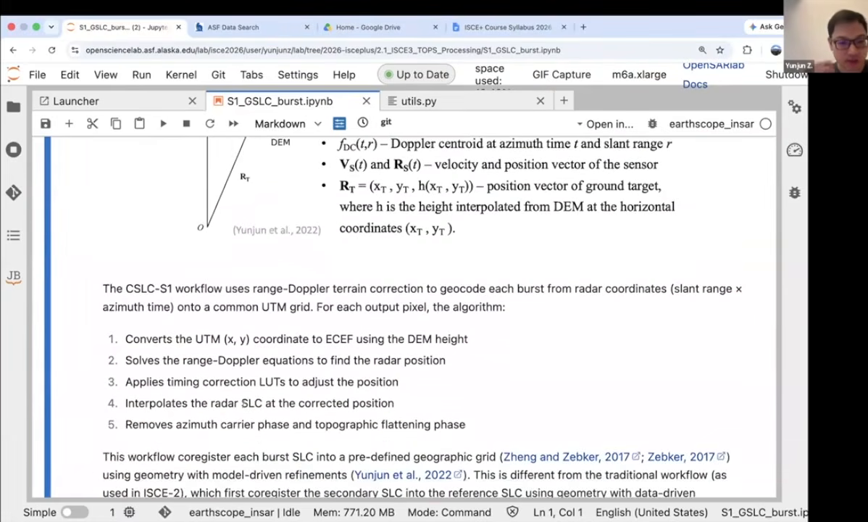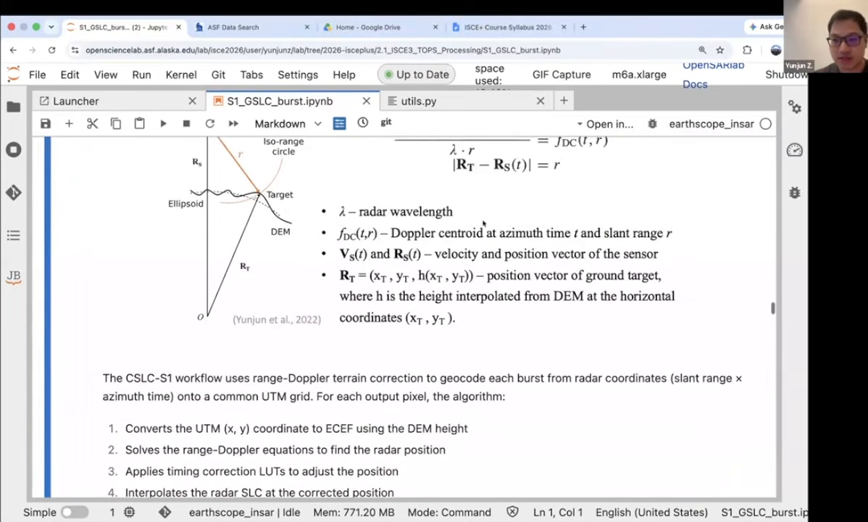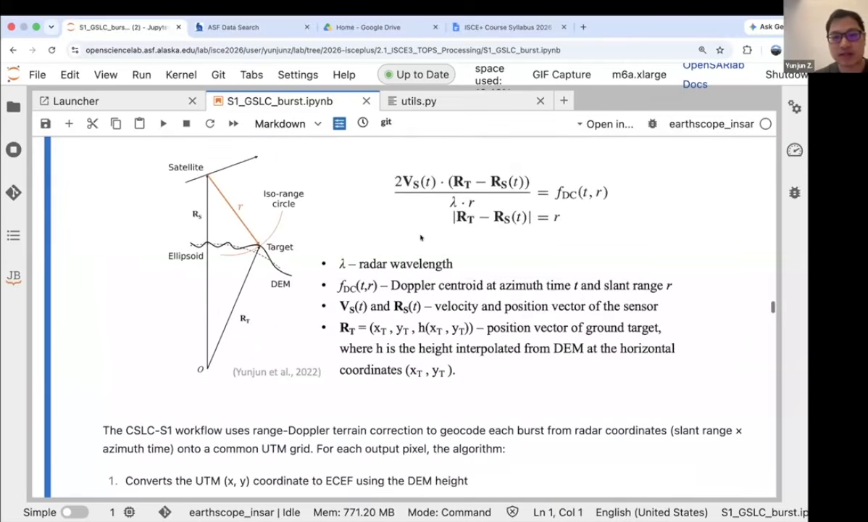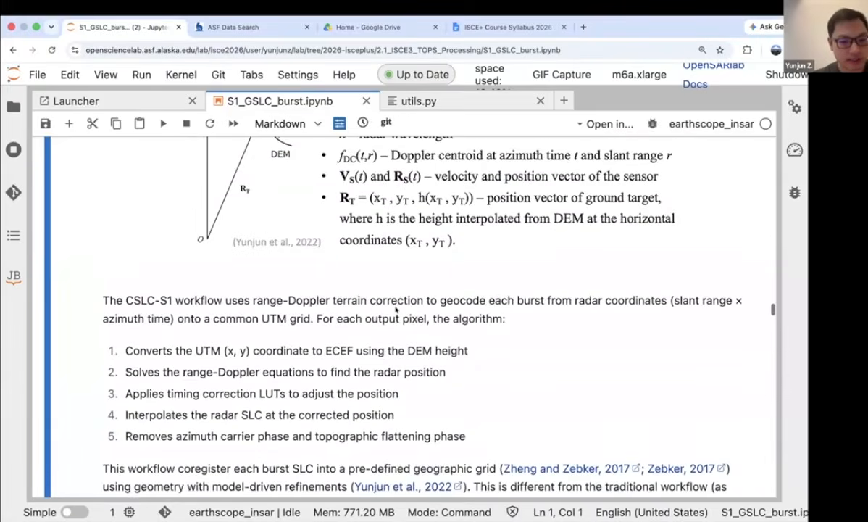Then we can apply the timing corrections to the t and tau, which are the range and azimuth timing, or range and azimuth distance. And then we can interpolate that into the radar SLCs at the correct positions, and we can solve this equation iteratively so that we can achieve a very precise accuracy, because this whole equation is not linear.